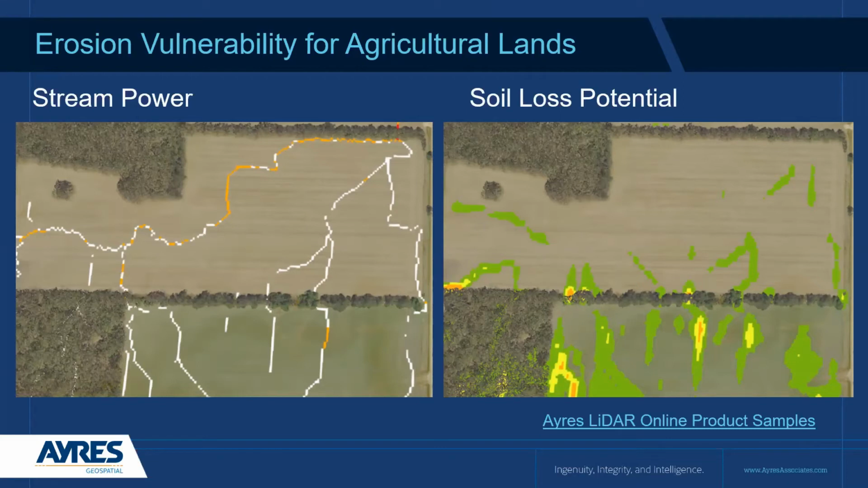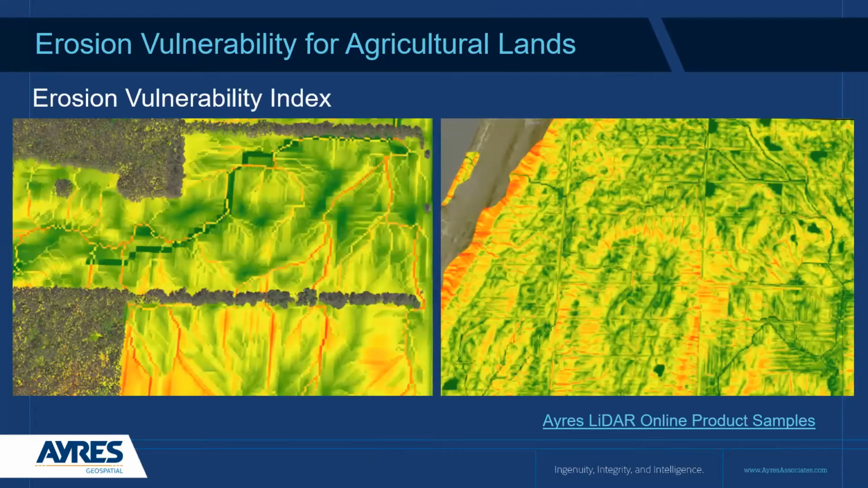Going to run a few more tools, understand our crop rotation, and eventually you end up with your erosion vulnerability index across an entire project area.